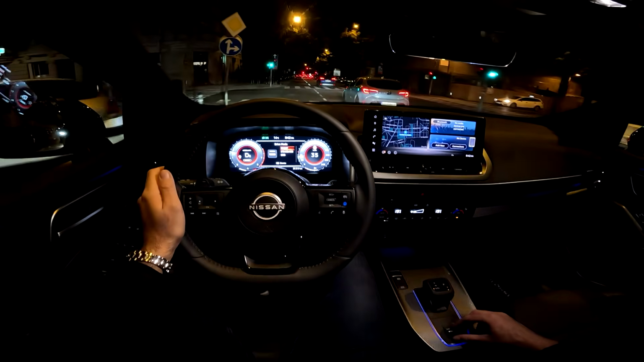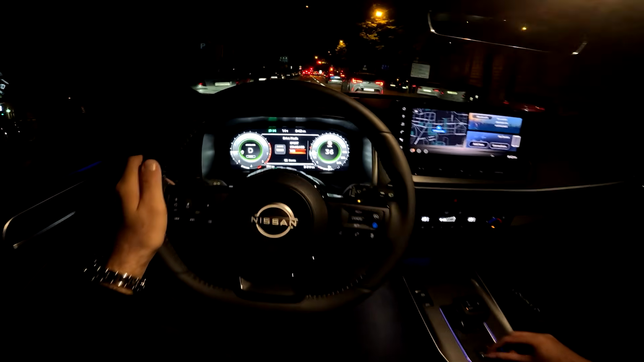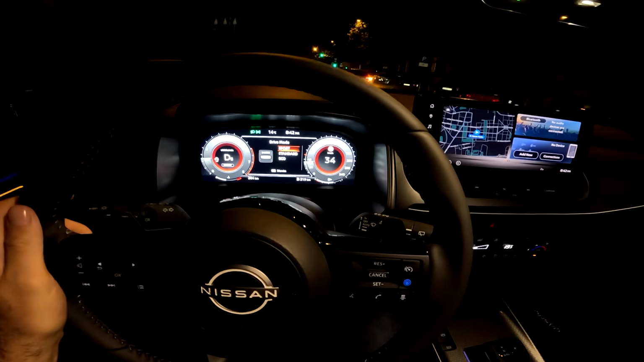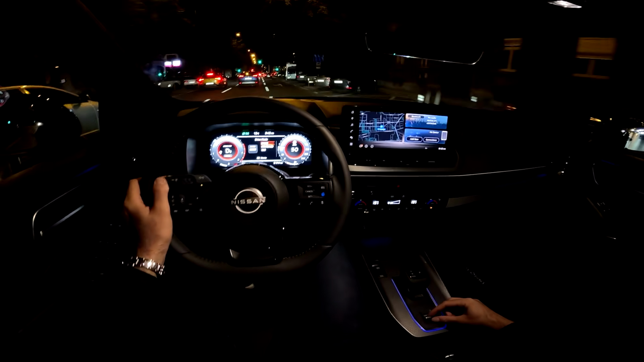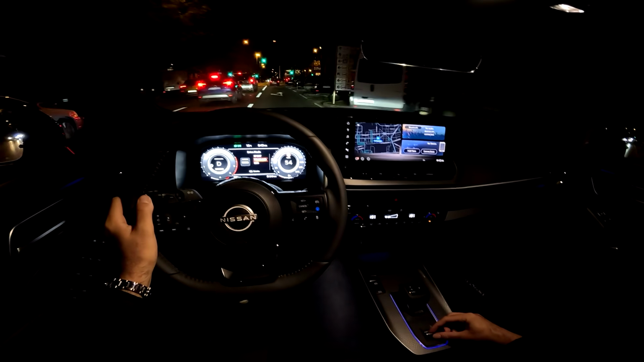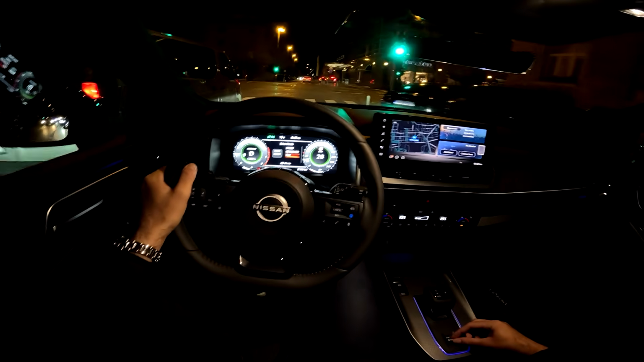Now we also have different driving modes: Sport, Standard and Eco. And when you change the drive mode, you see that the dials also change colors. So in Sport mode, we have the red dials, and then in Eco they are green, of course.